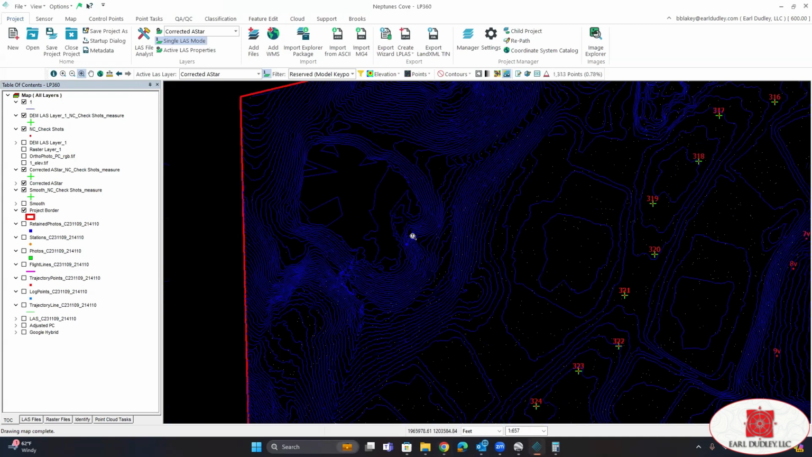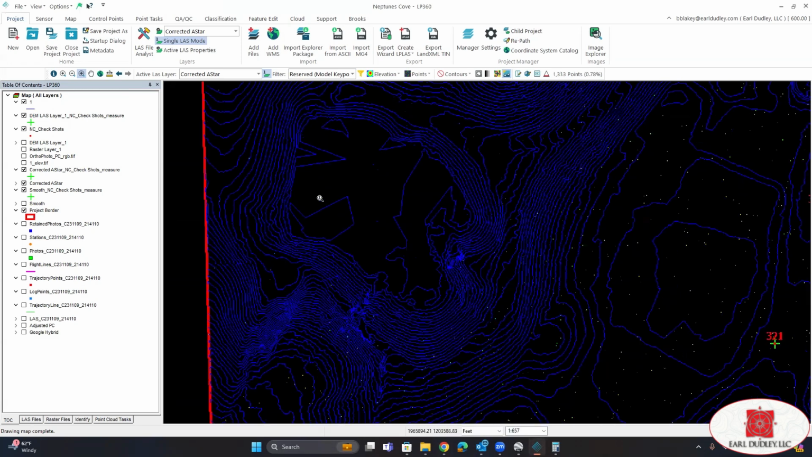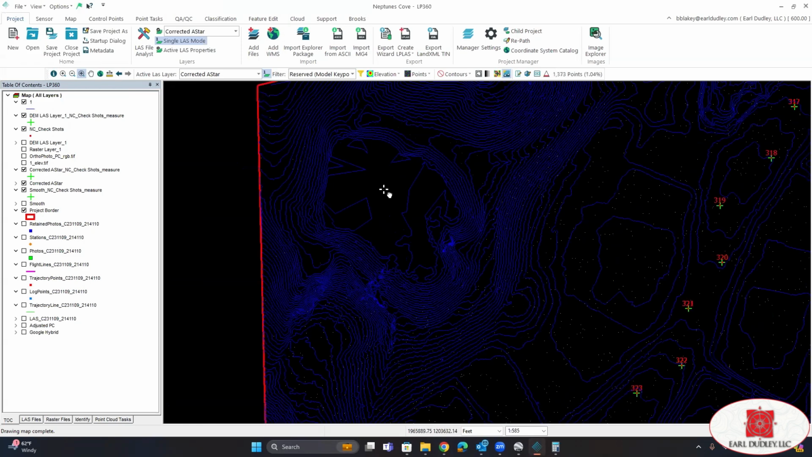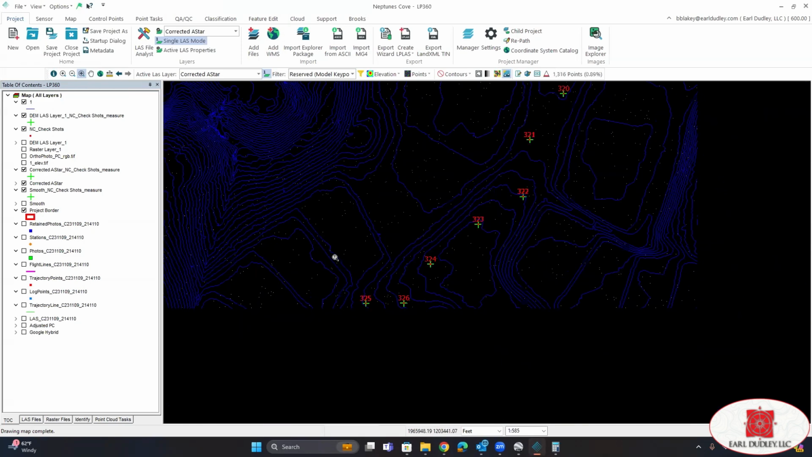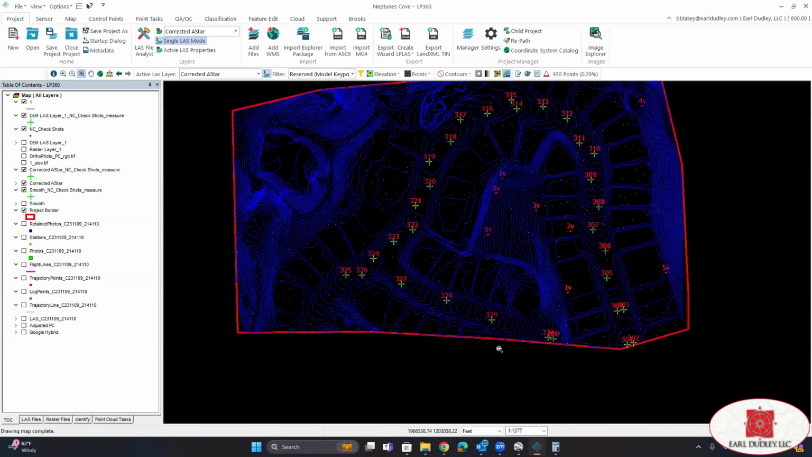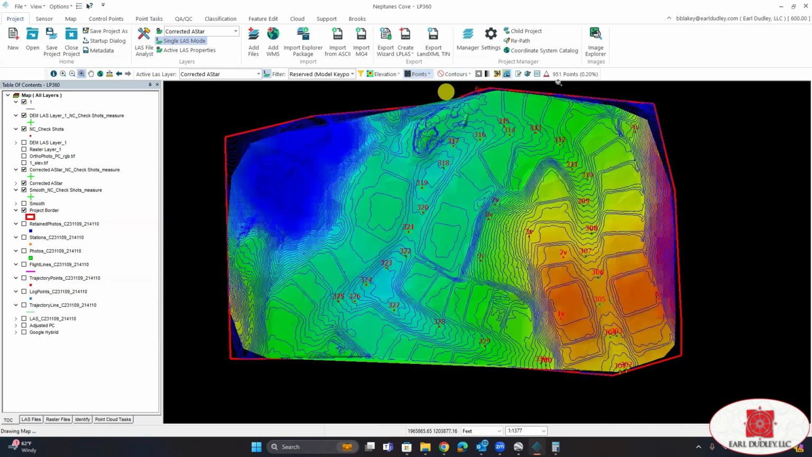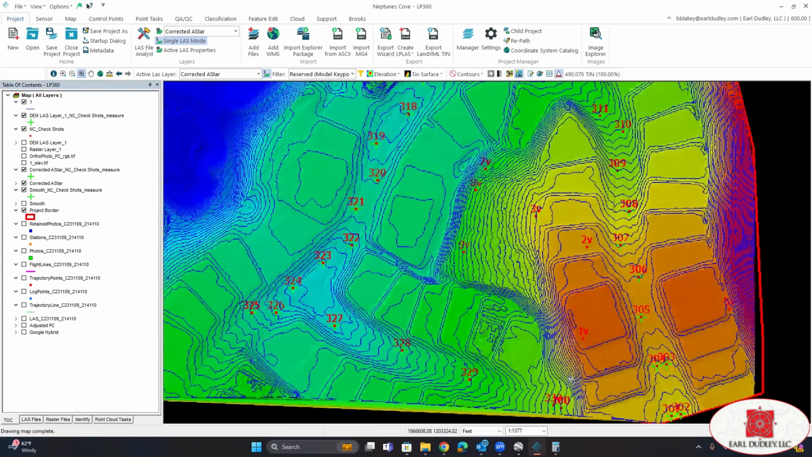Again, I'm not too worried about that because in a later tutorial, we can go over how to enforce break lines for this retention pond. Okay, that has been the workflow with LP360.